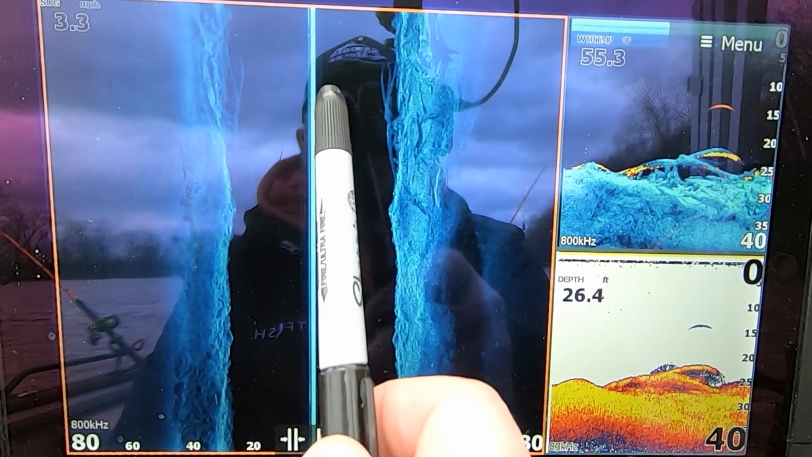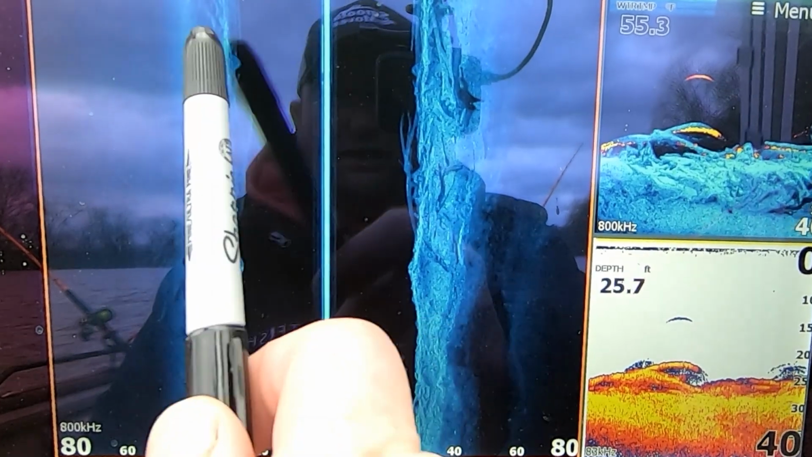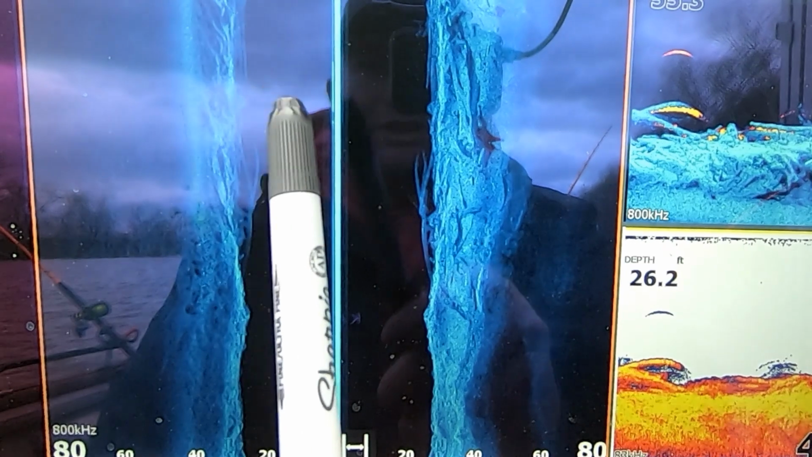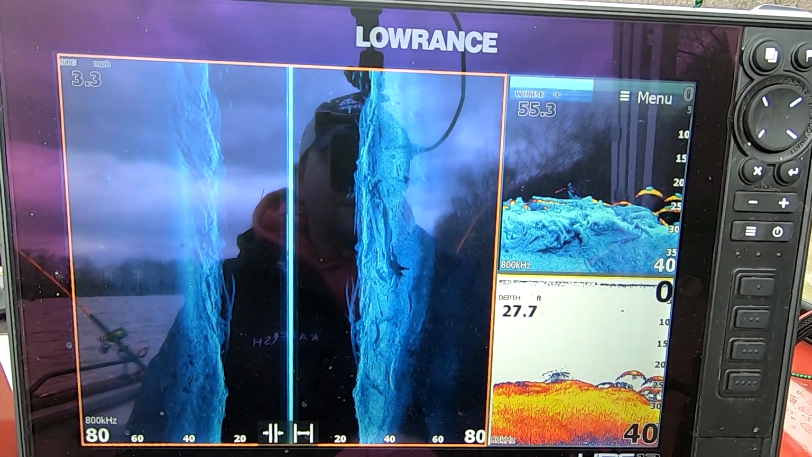Big tree that we're coming across right here. Now it's laying with a lot of other wood in here. This is a really nice find. This is something that you want to look for if you're searching for flatheads. This would be a good one. And look, right there, got some fish on it.